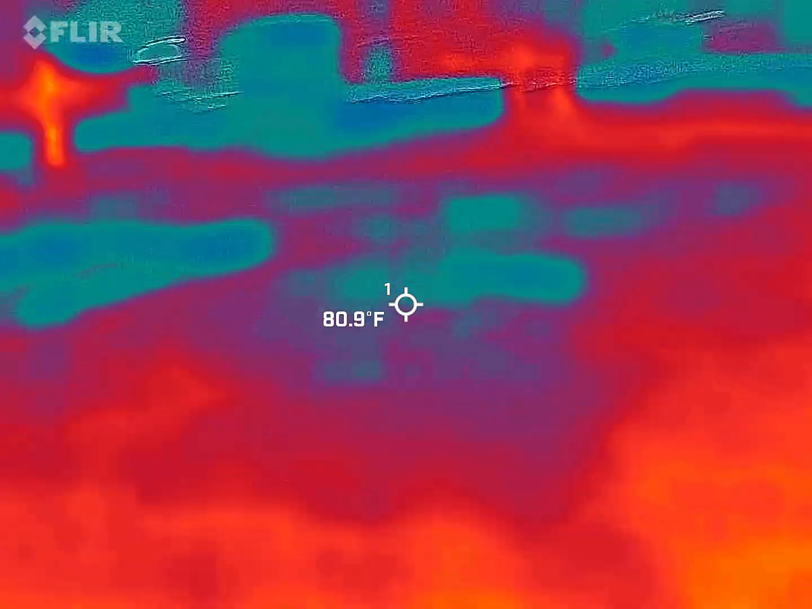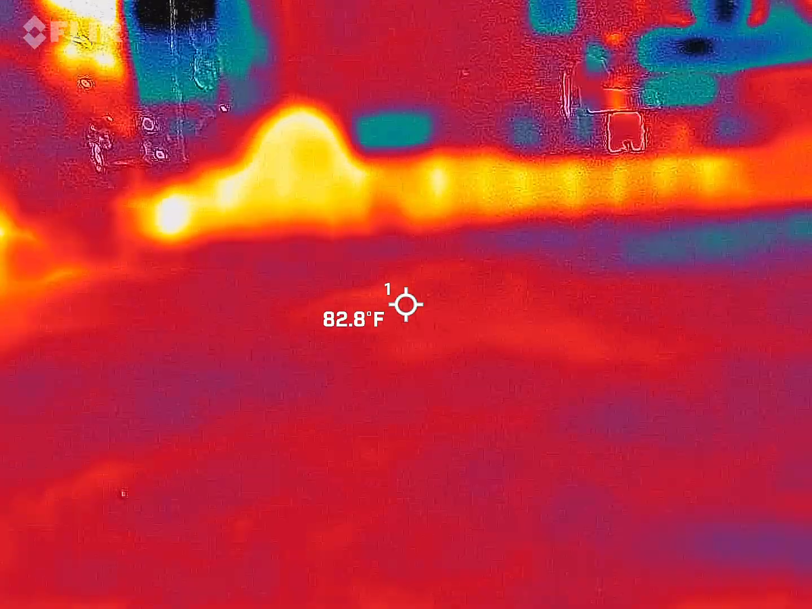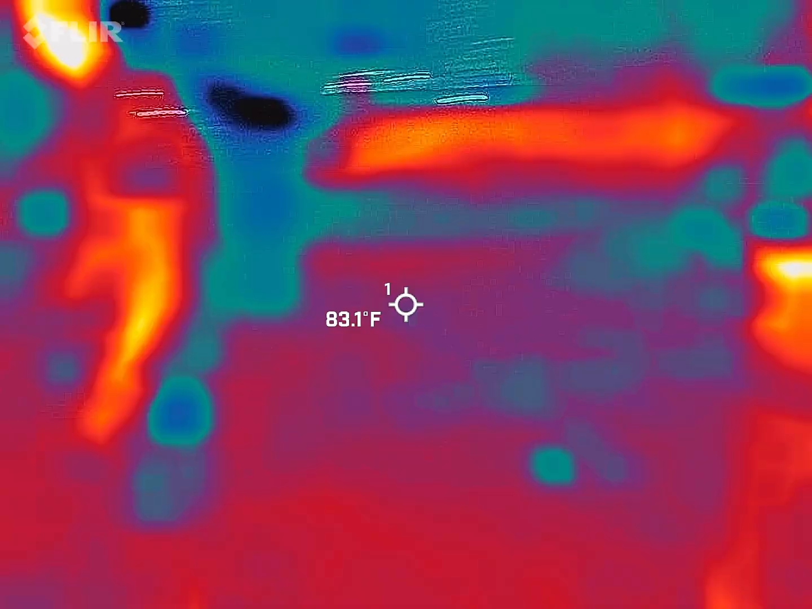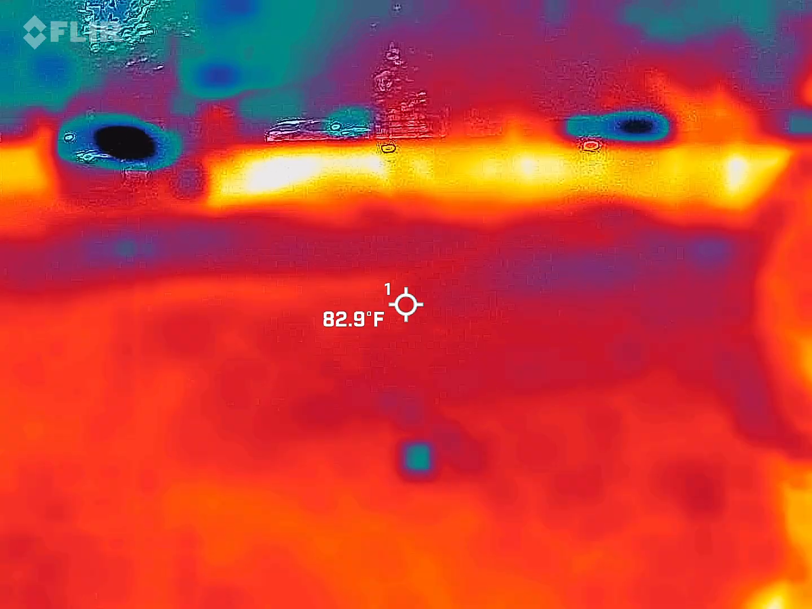Sometimes we get into spaces where one person gets readings and the other one doesn't, and they're both calibrated together. I do them together so that I know that they're equal. It's just odd and weird. That's why we measure everything. Let me pull up my fear clock. What do you got?